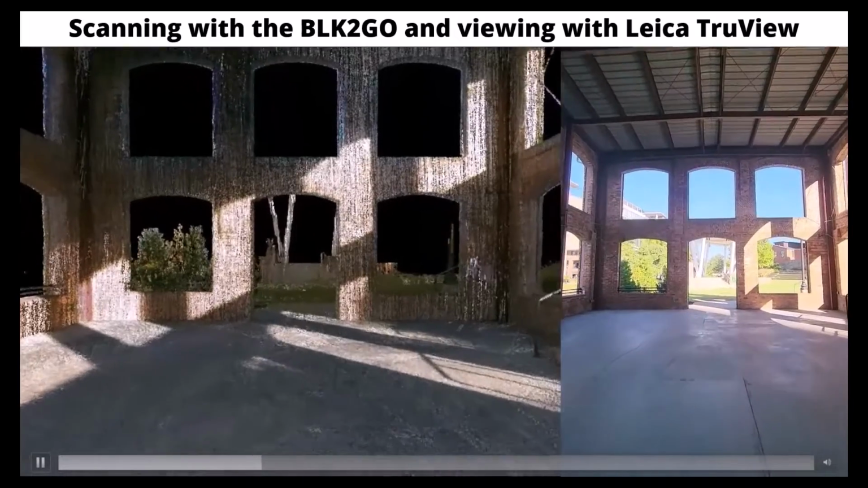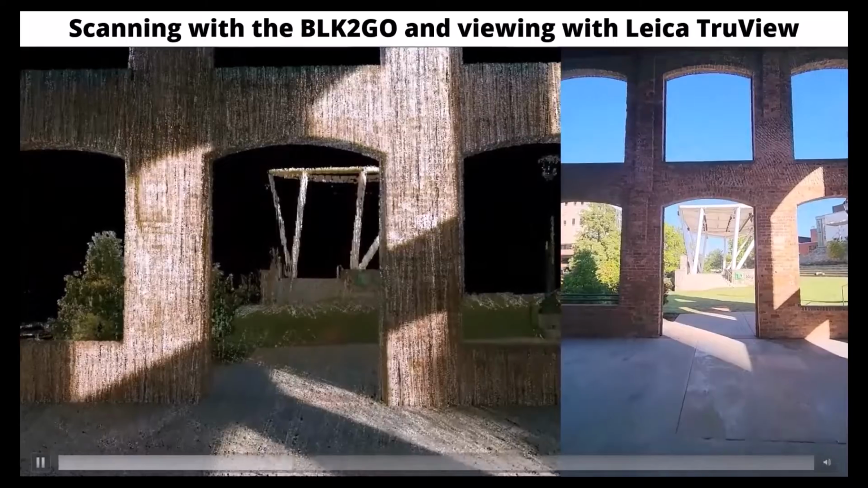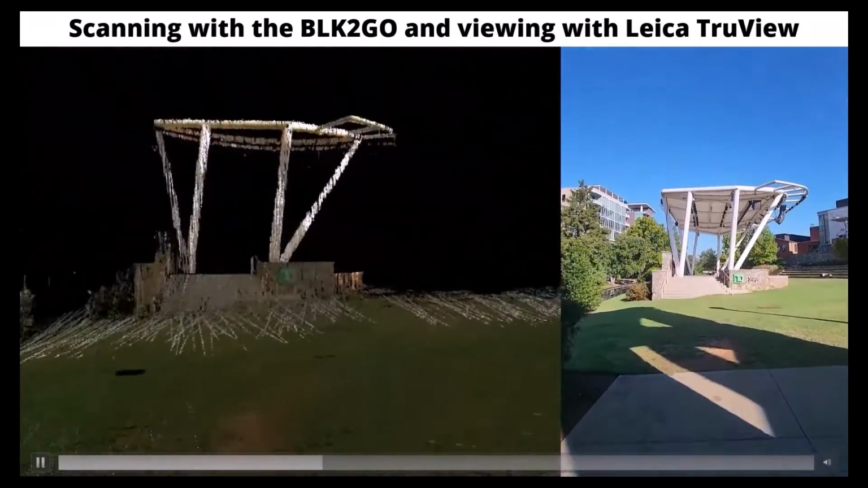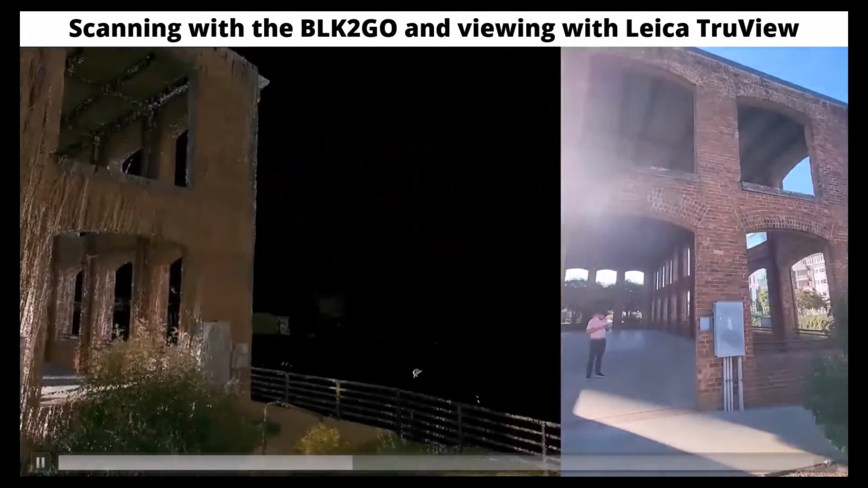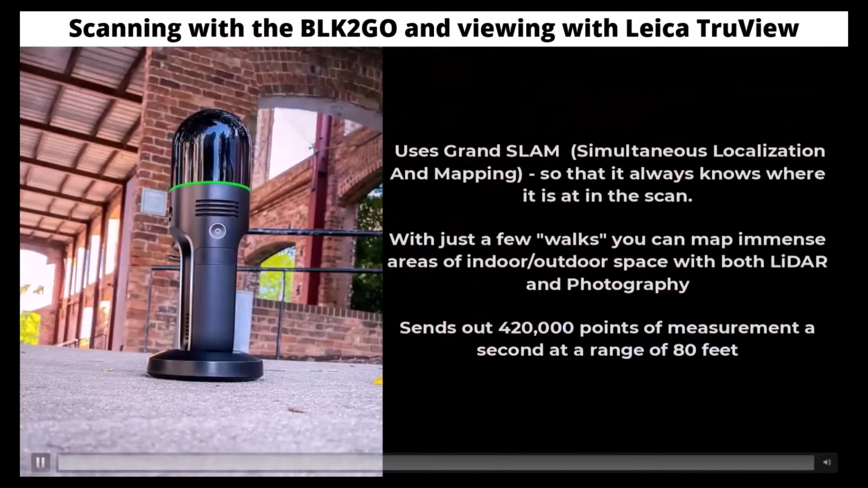With just a few walks, you can map immense areas of indoor and outdoor space very quickly. It has a range of around 80 feet from the scan point. And as you can see here, you use it in conjunction with a cell phone to always know where you are in the scan and to make sure that it's getting the results that you want.